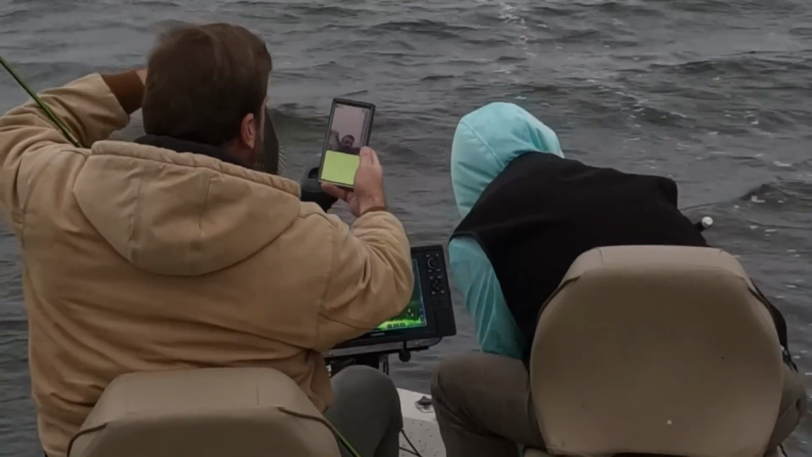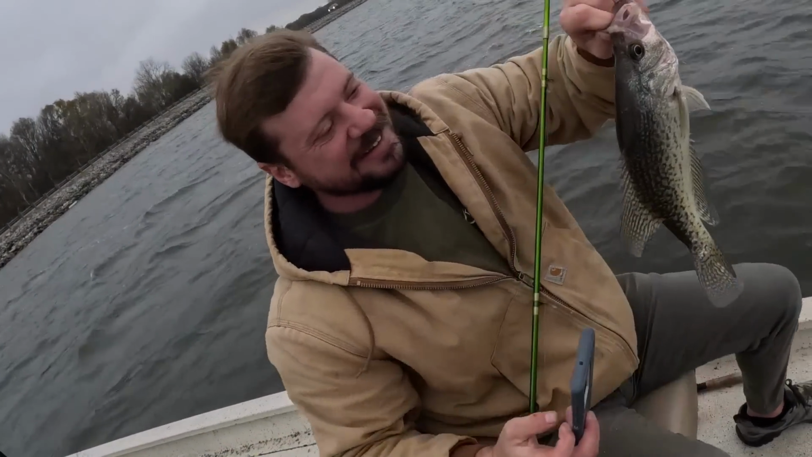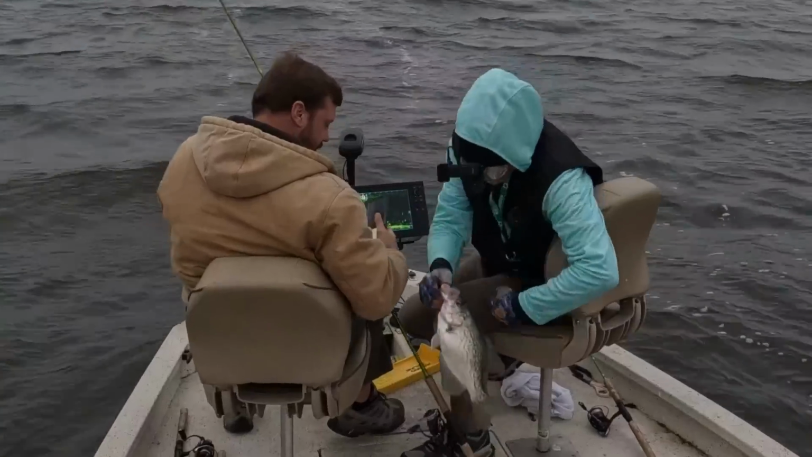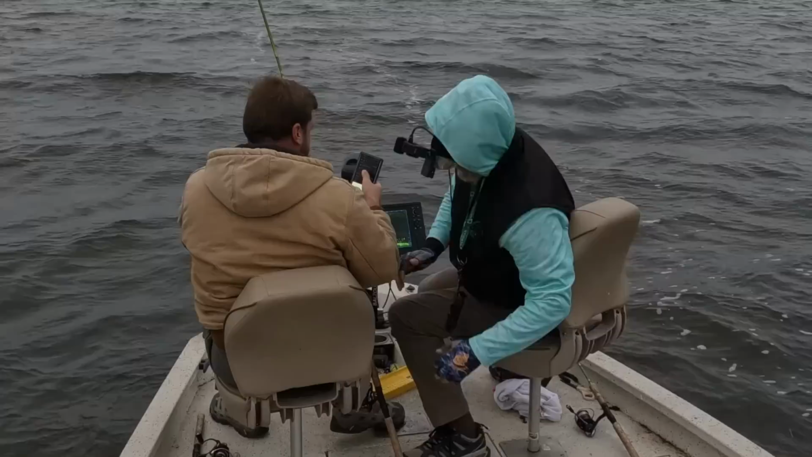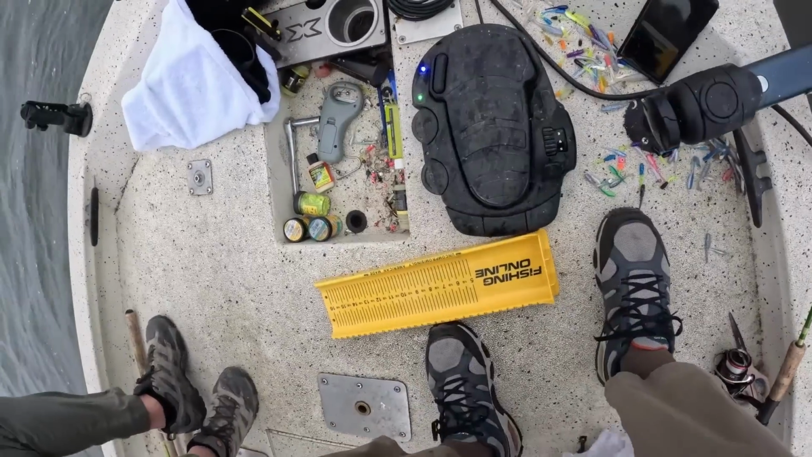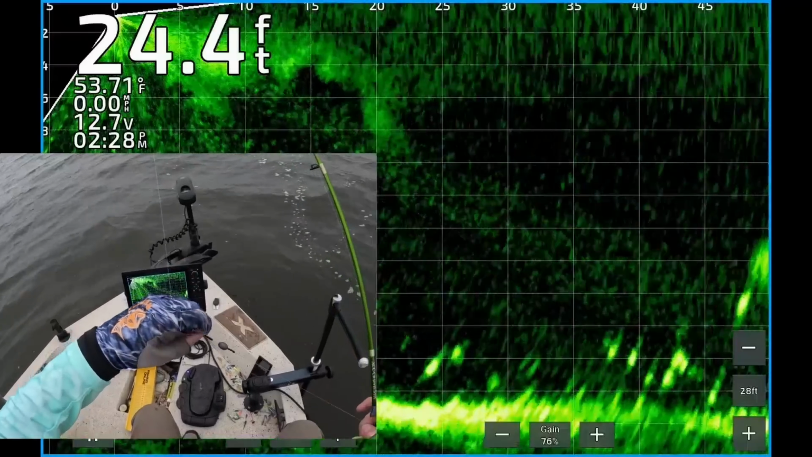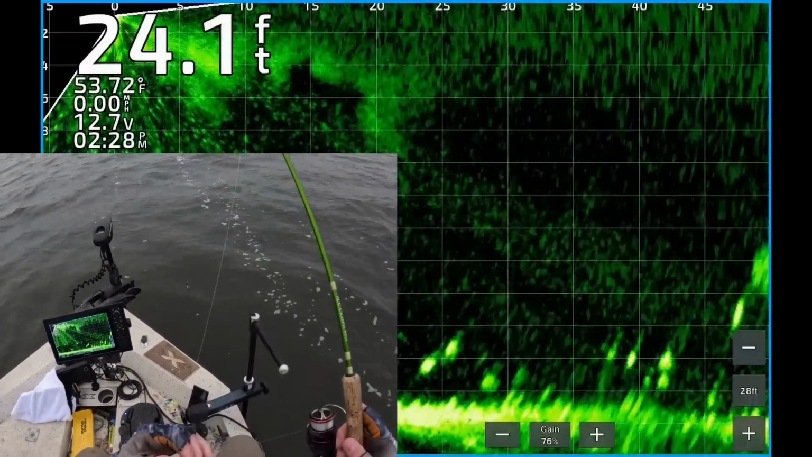Got it. Let me take it. I got it. Well, that's a good one. Here, I'll put him in. Little fat toad. Yeah, black crappie. That's what I'm talking about. All right, we're working on a nice slab well. All right. Let's see.